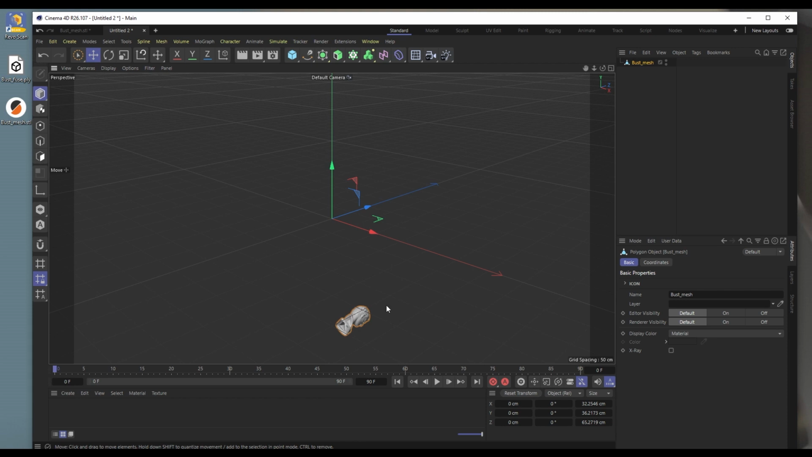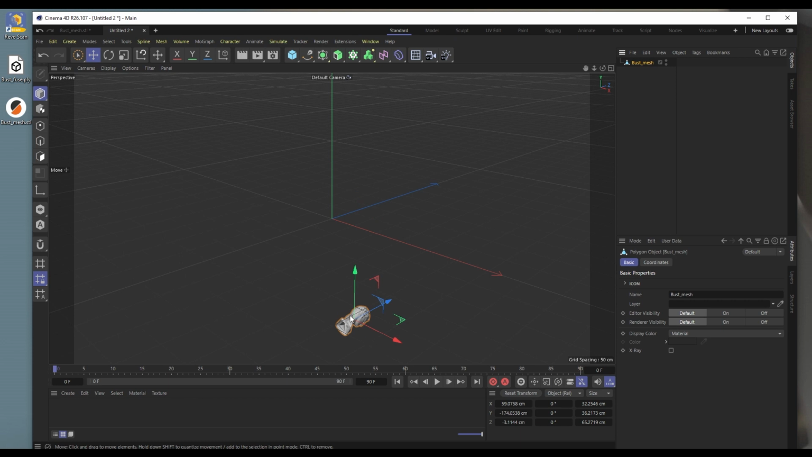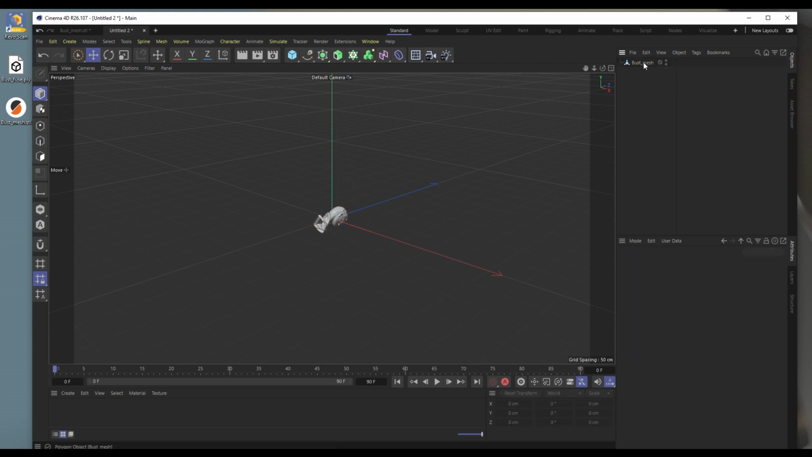Right, so that's sitting all the way down there. So now on my bust mesh, I'm going to go to axis, center axis 2, that puts that there. And then I'm just going to zero out all of these to put it into the middle. Size, yep, that's fine like that.